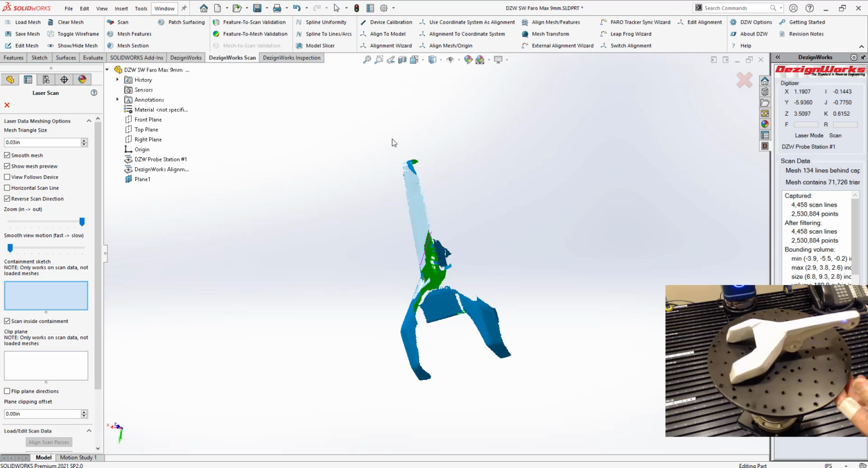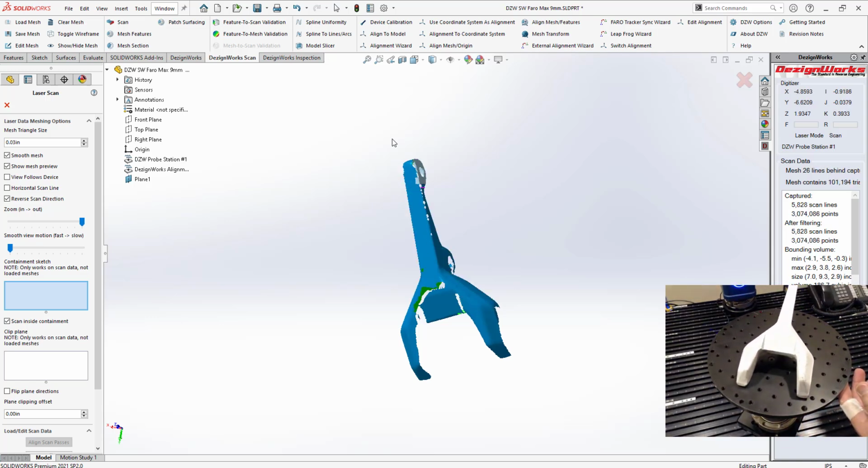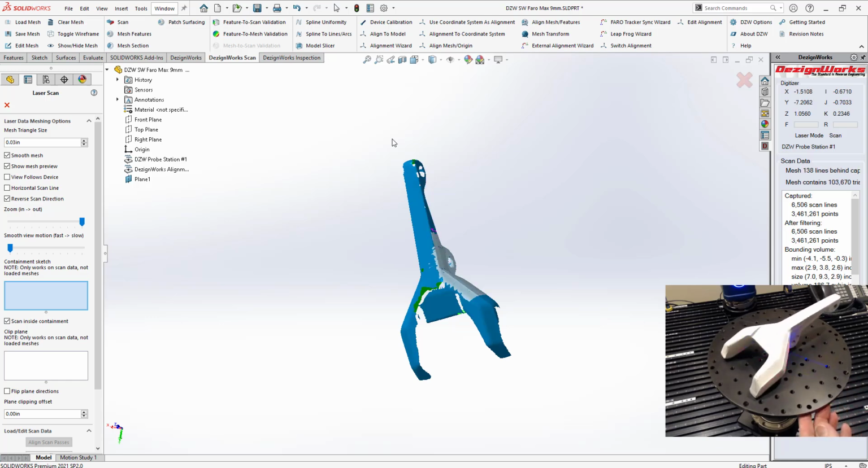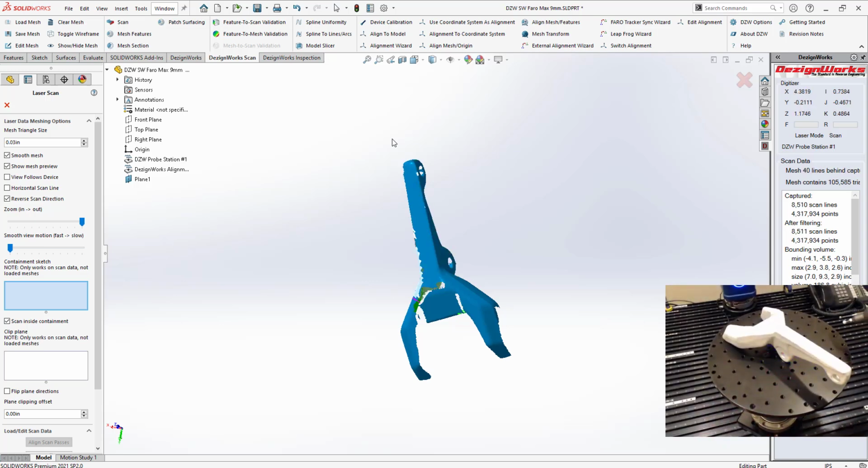Notice with DezignWorks how easy it is to scan. You don't have to merge all these scans either. It's doing it for you automatically, and there's an auto cleanup. So all you've got to do, see this little blue and red line? Keep it in focus by just keeping it pretty close. We were amazed how fast it was.